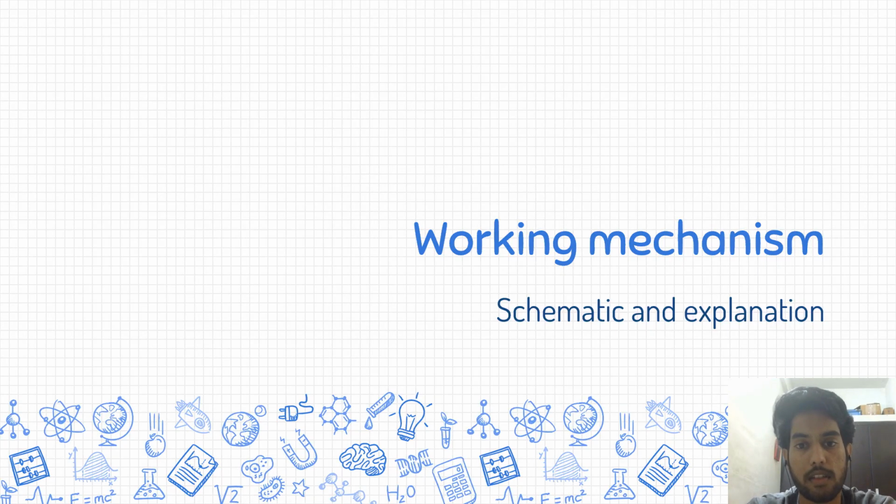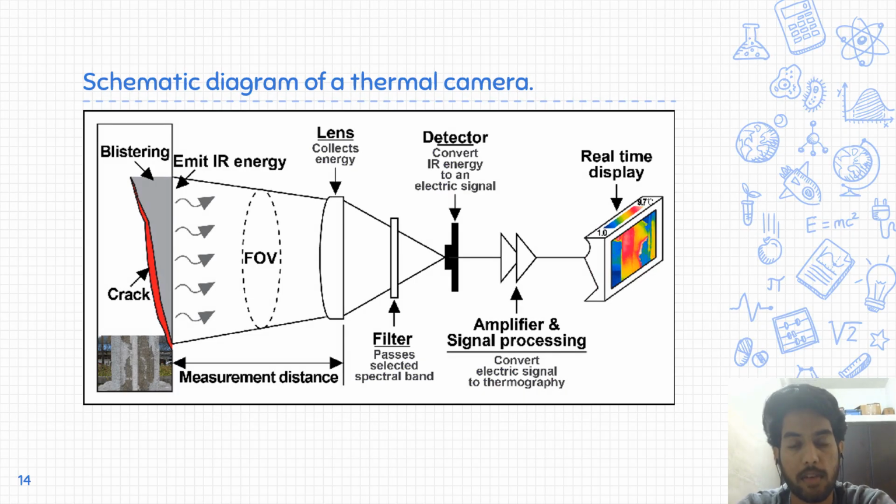Now let's take a look at a simple working mechanism through a schematic. So this is the schematic diagram of a thermal camera. As you can see, there is a source which emits infrared radiation in every direction. But whatever infrared energy is emitted that falls in the field of view of the lens is collected through the lens and it is focused onto the detector which is placed on the right side of the lens. But before it gets focused, it is filtered by a filter which passes selected spectral bands only.